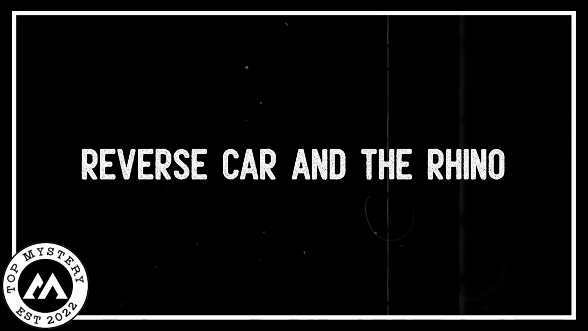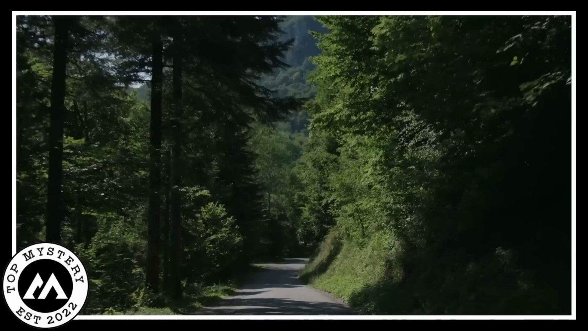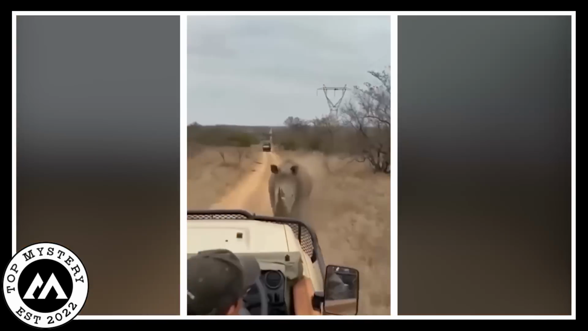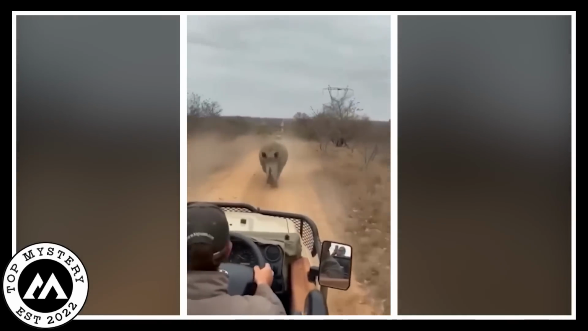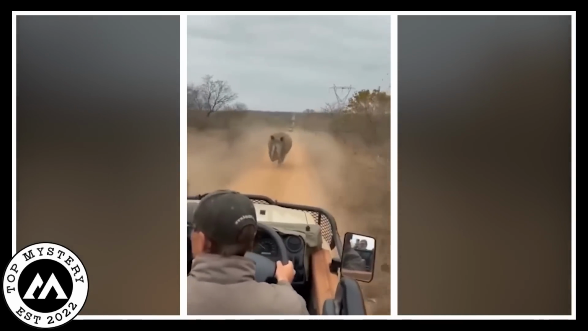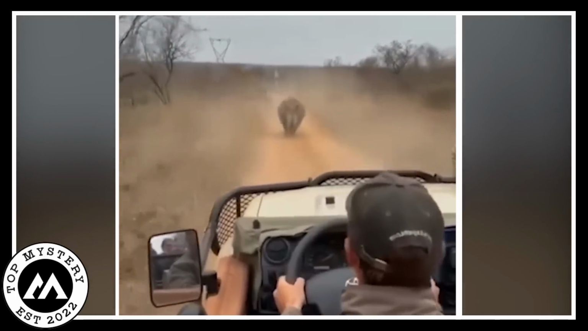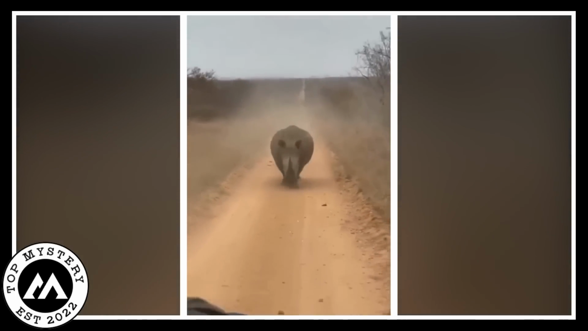Reverse car and the rhino. Once upon a time, there was a man driving his car in a big green forest. Suddenly, a huge rhino appeared and started running straight towards him. Oh no! In fear, the man quickly hit the reverse gear and started driving backwards. But then the crazy part, he did not stop.